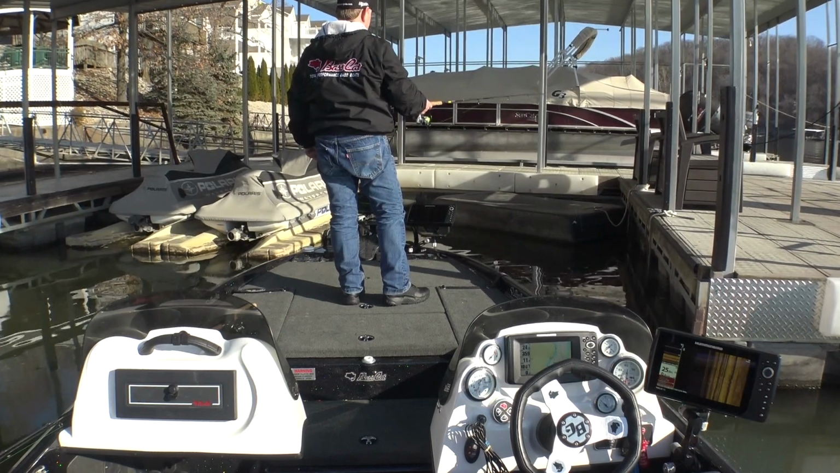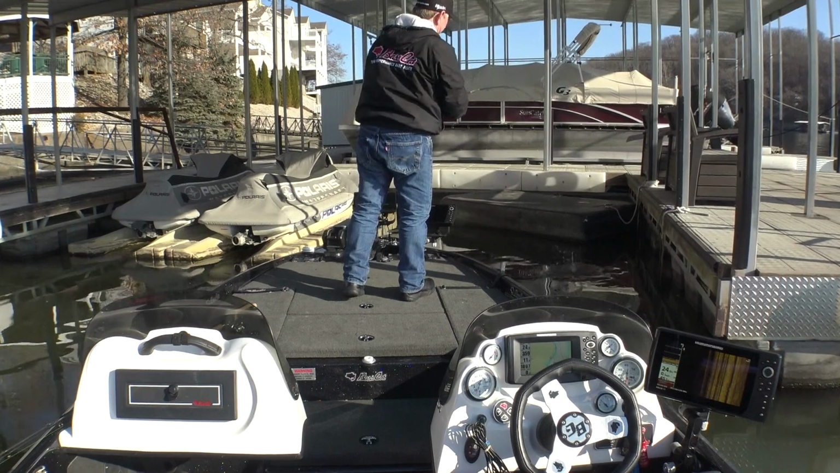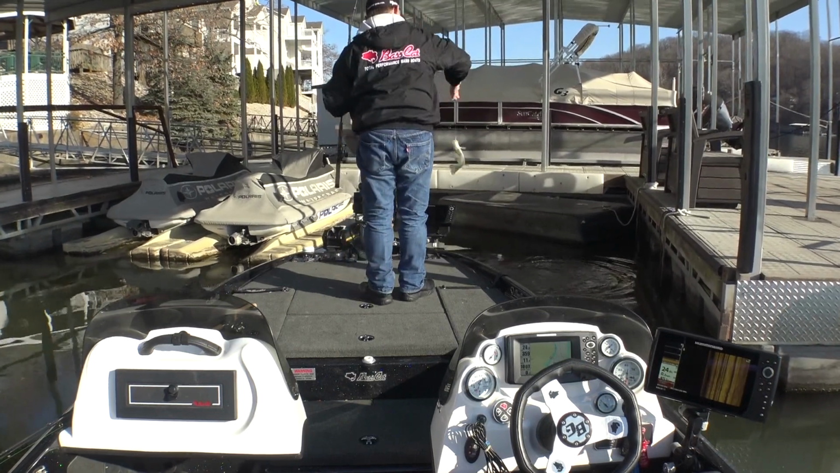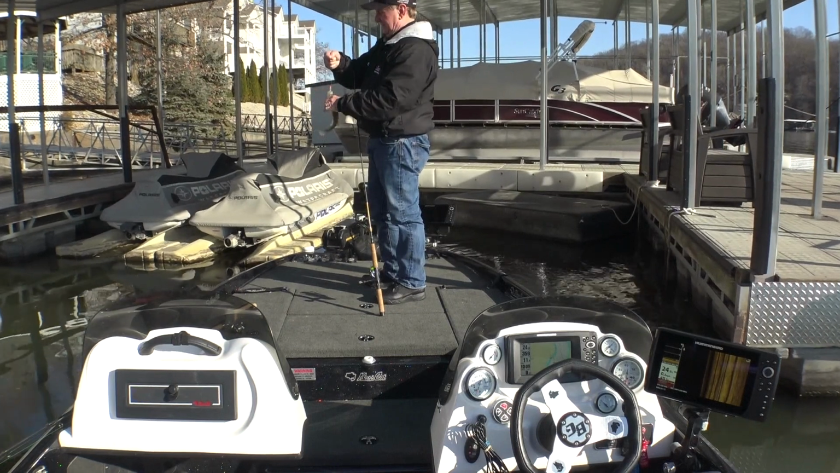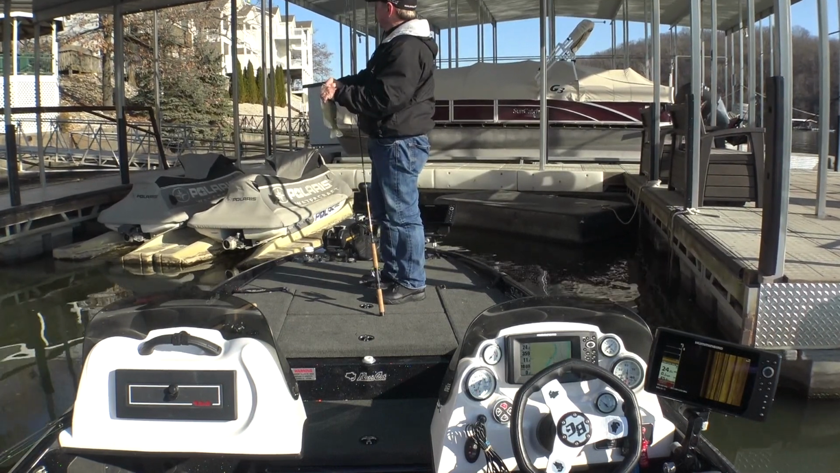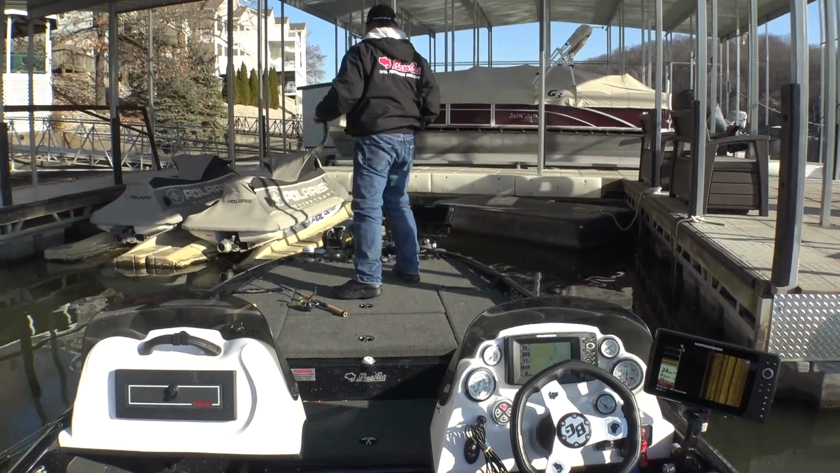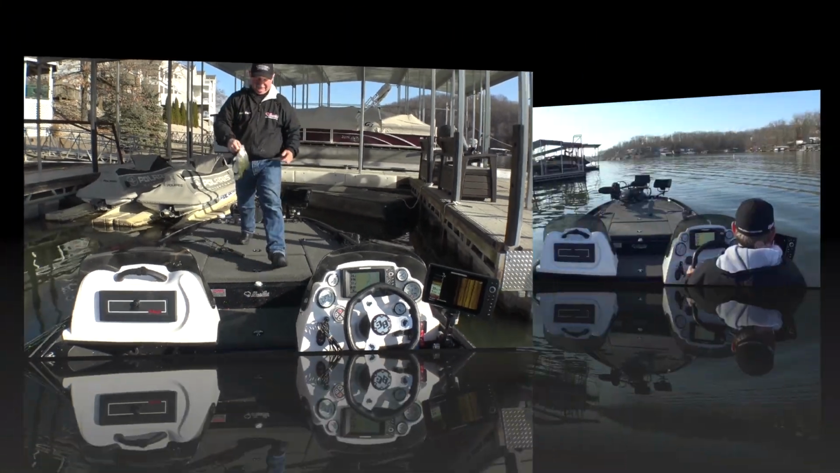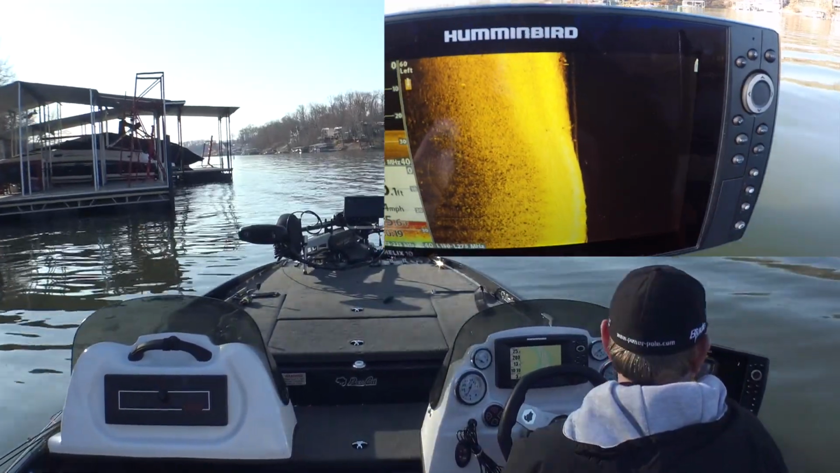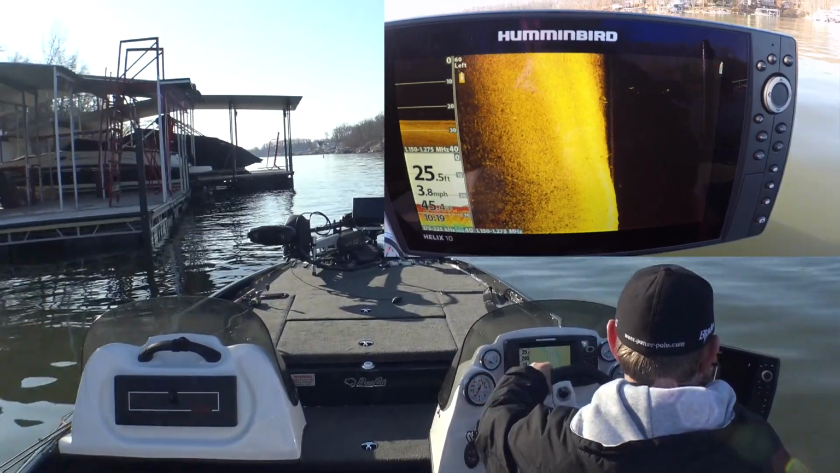We having any luck? Well, I'll tell you, there's one. It's been kind of slow. Been scanning docks looking for fish, and they've just not grouped up. I'm not finding them. I saw just a little wad right there, and there are not many there. But we're up on some docks here. Let's see if we can find them. Hadn't been real great this morning.